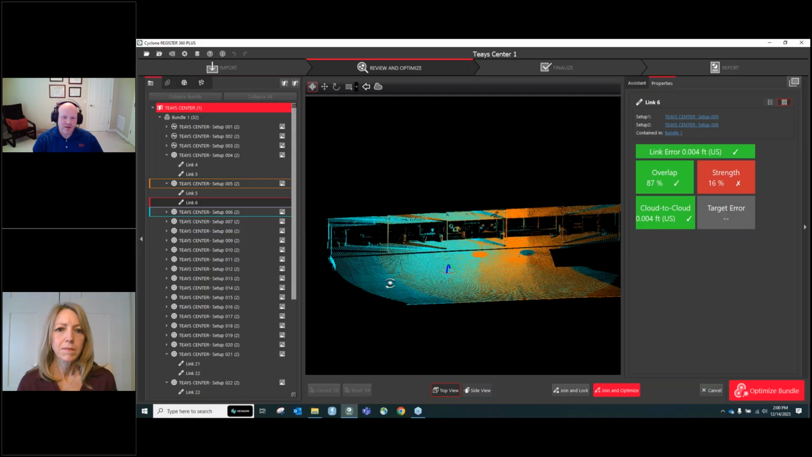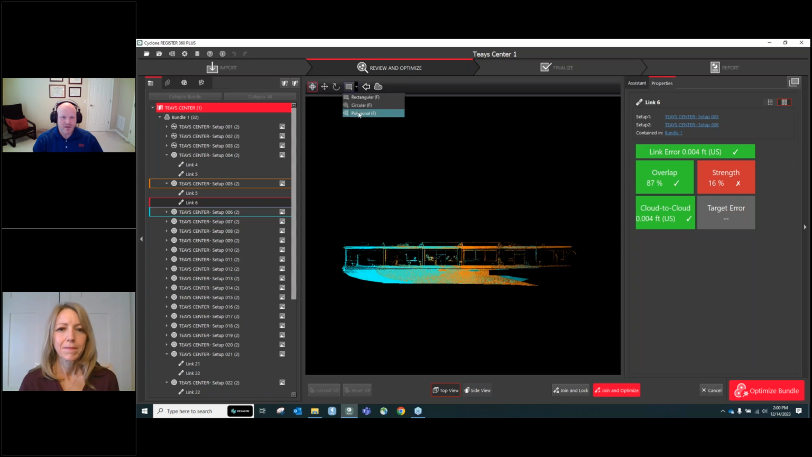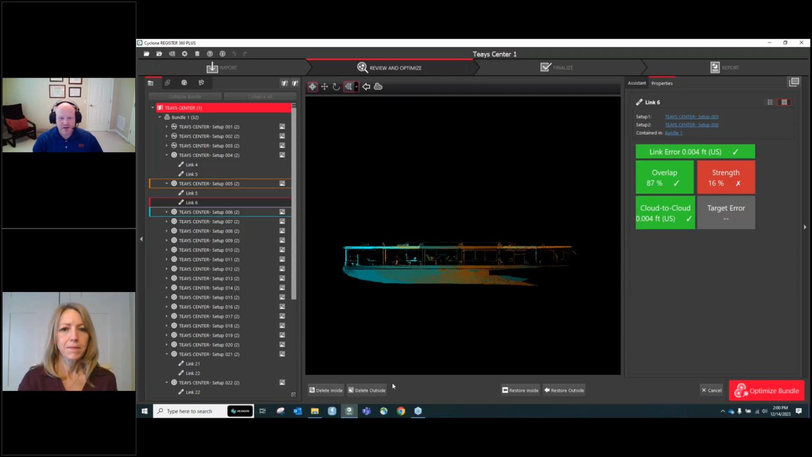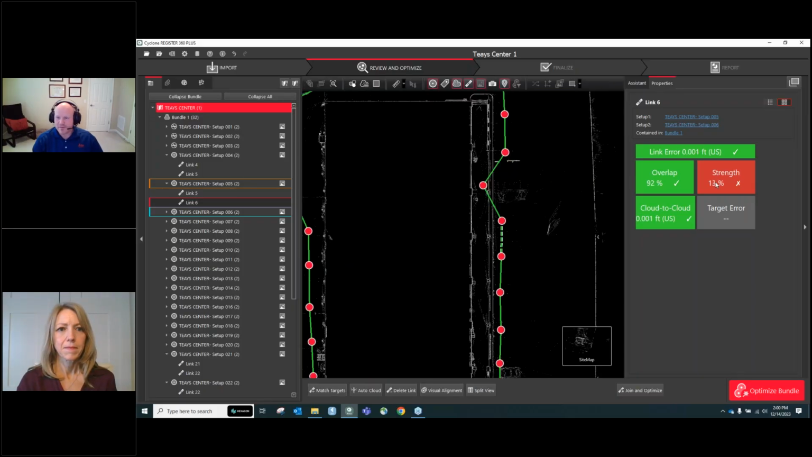I can bring this strength probably way up if I just play games with the data and get rid of the area of low lateral overlap. And I say this is playing games with the data because it does not improve anything. It just makes the numbers look a little better. Strength went down, and that's because there's even less data in XY.